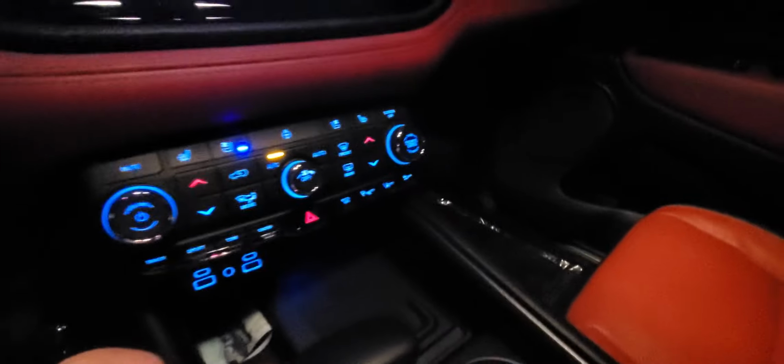I'm gonna get my phone on my little tripod, whatever you want to call it. It'll be easier for me to hold on to everything as we take a little drive. There we go. Now she's locked in.